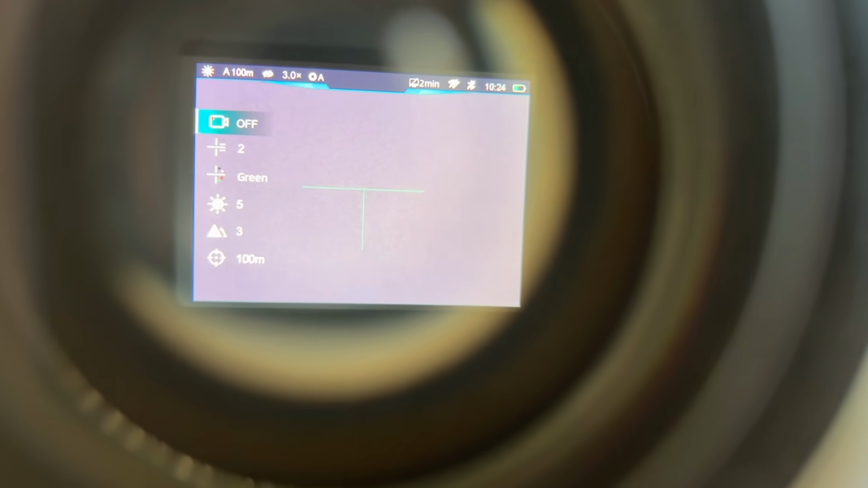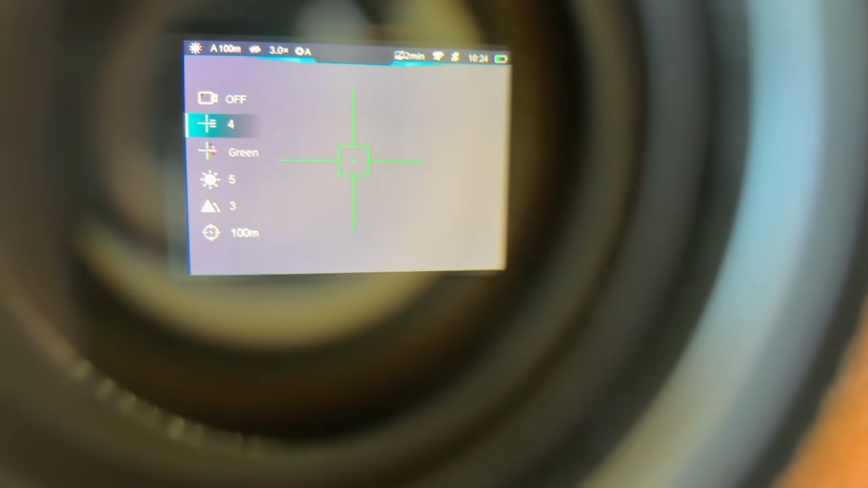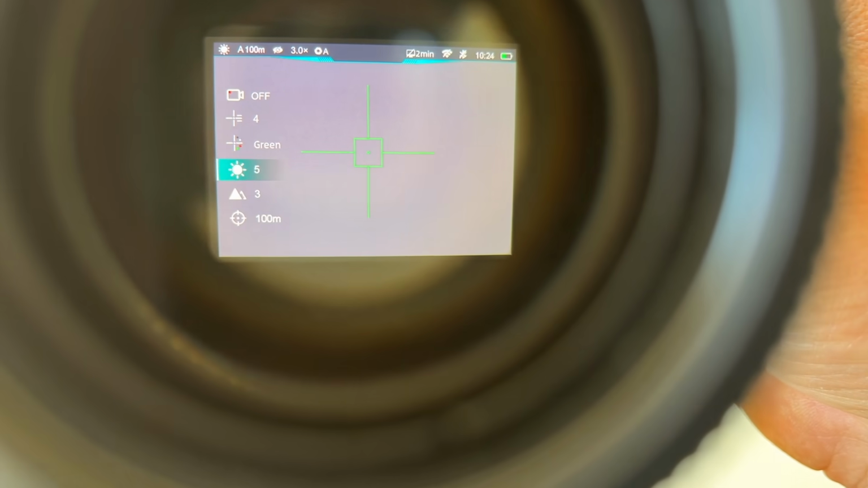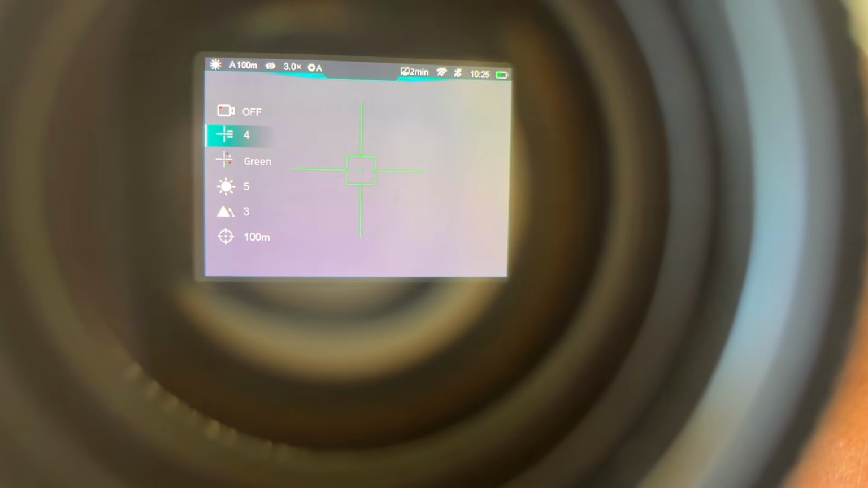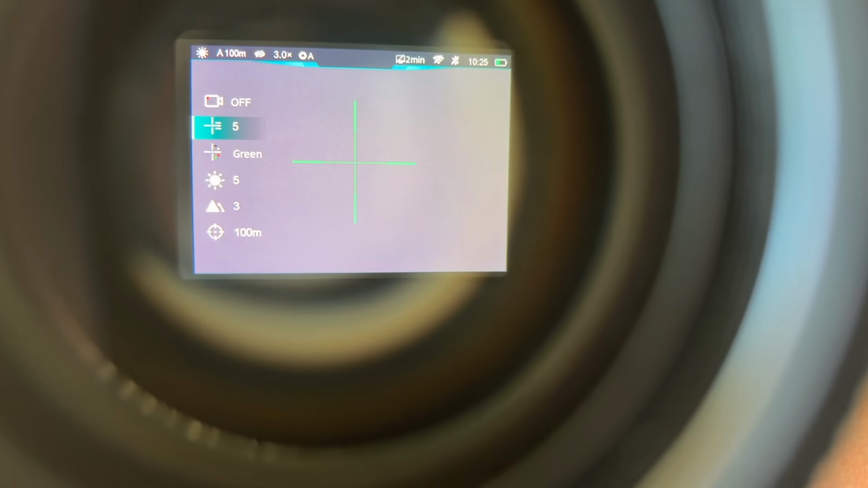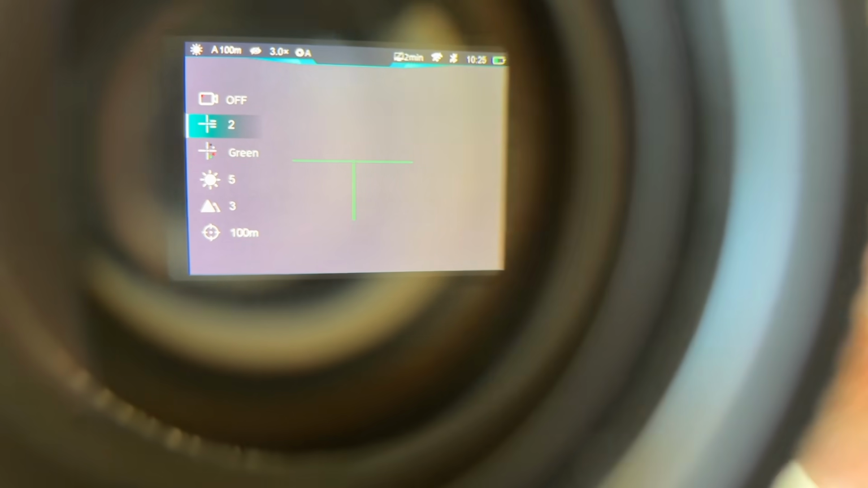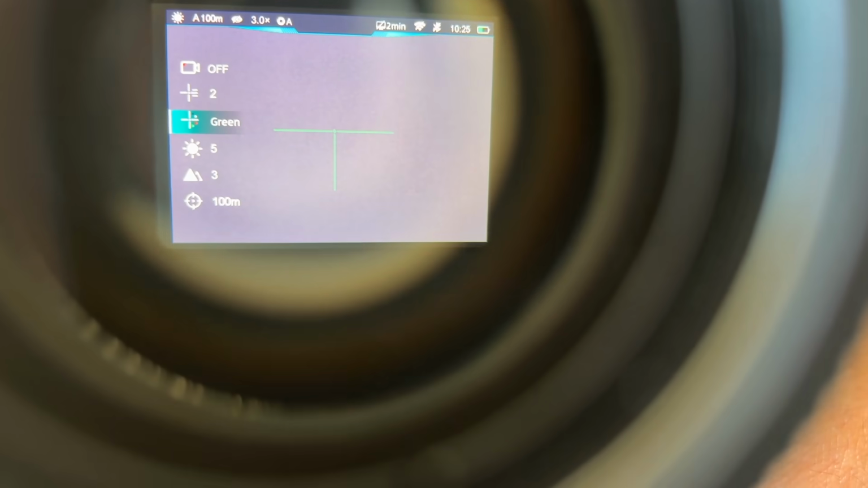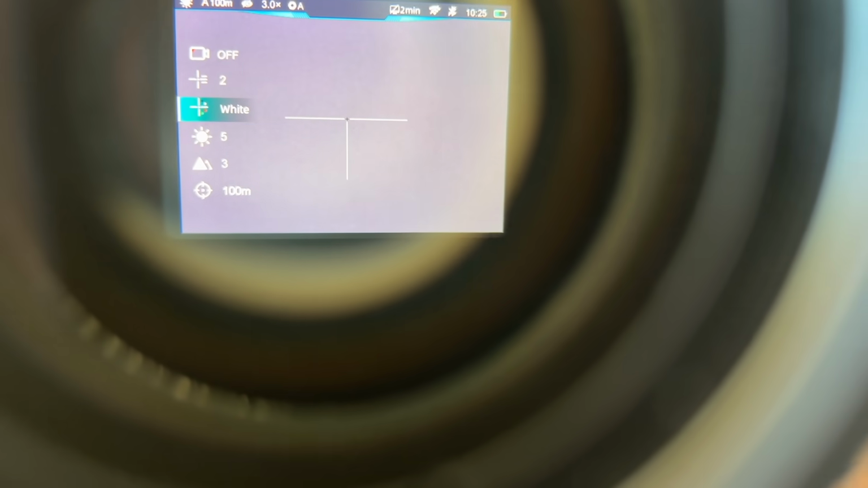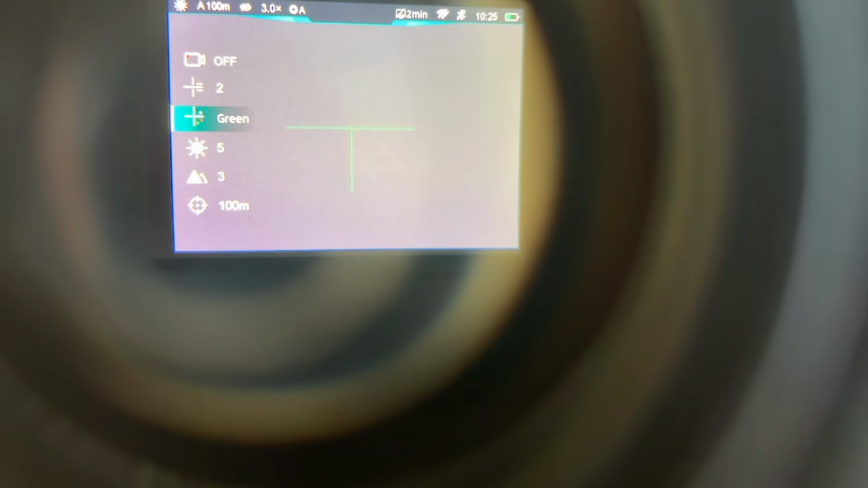But then for the other options, you can change your reticle styles. You just use the scroll wheel to select up and down, and press the scroll wheel in to change the parameters. So you've got your different reticles. I'll leave it on that one. You get your different reticle colours: black with white in the middle, white with black in the middle, red or green. So I'll leave it on green for now.